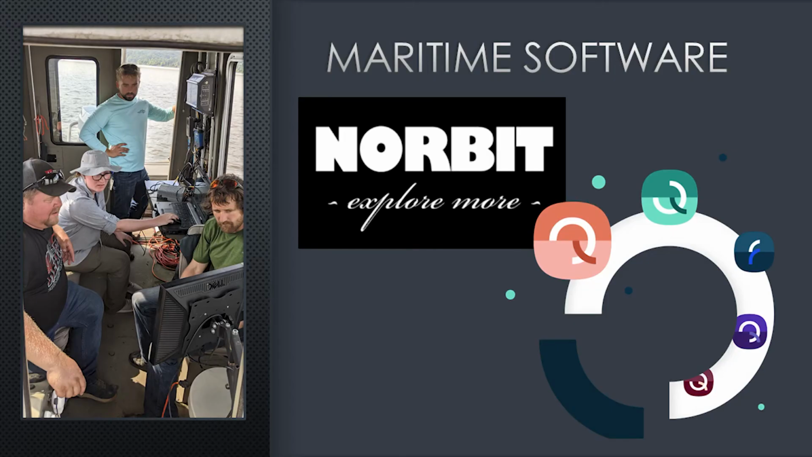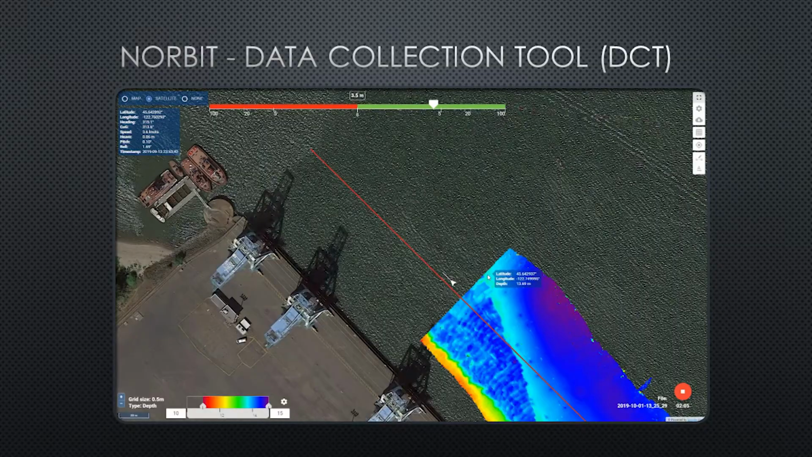So to make this work and line up perfectly, you have to have really good software, right? Two of the software packages that I talked about with RDOT was something that Norbit makes, a data collection tool, very simple to set up project, and the other one was a QPS suite. In here, within the United States, QPS is a name brand. Another one is HiPAC. So if you guys have heard of HiPAC before, QPS and HiPAC are very similar in what they do. So the data collection tool, it's something that comes with the Norbit sonar.